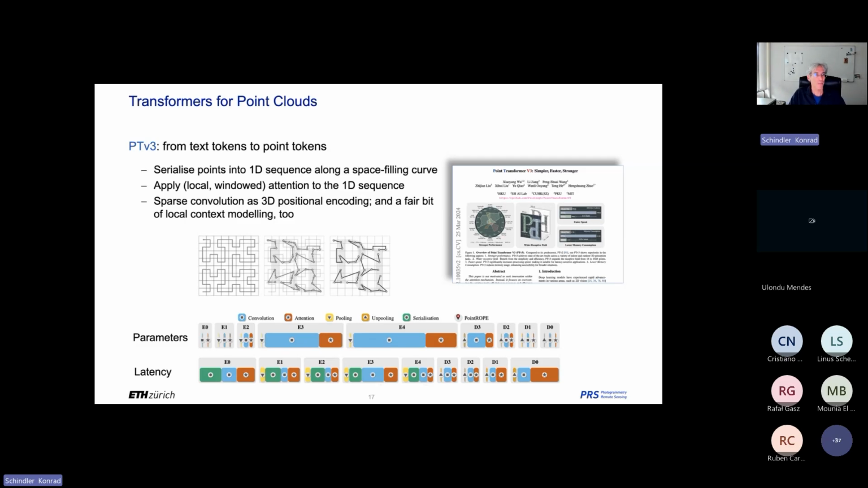How do you get from text tokens to point tokens? The first idea is that a transformer ultimately always deals with a stream of tokens. They're always serialized. It's a long sequence in every transformer model. The rest is done by the position embedding. So how do you serialize points well into a 1D sequence so that neighborhood relations are at least approximately preserved? You cannot do it exactly and completely, but you can try to take the points in a volume and align them in a one-dimensional sequence, along a sort of pearl string, in a way that a lot of the neighborhood is preserved.